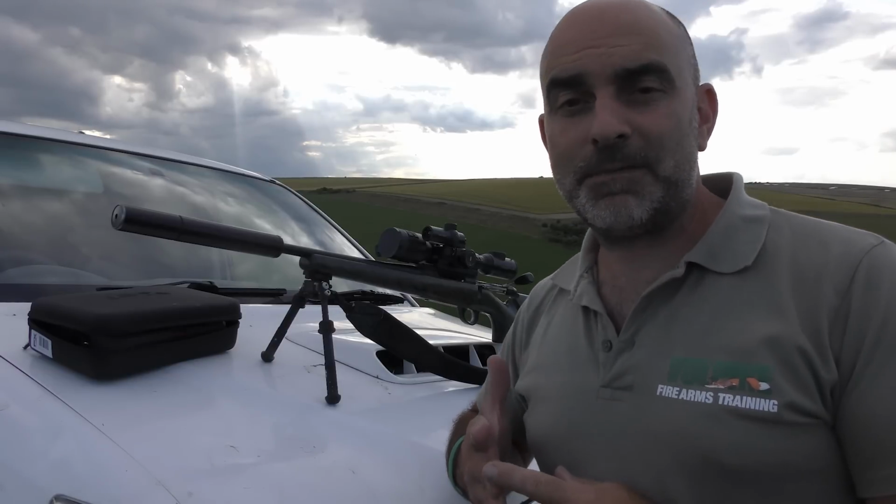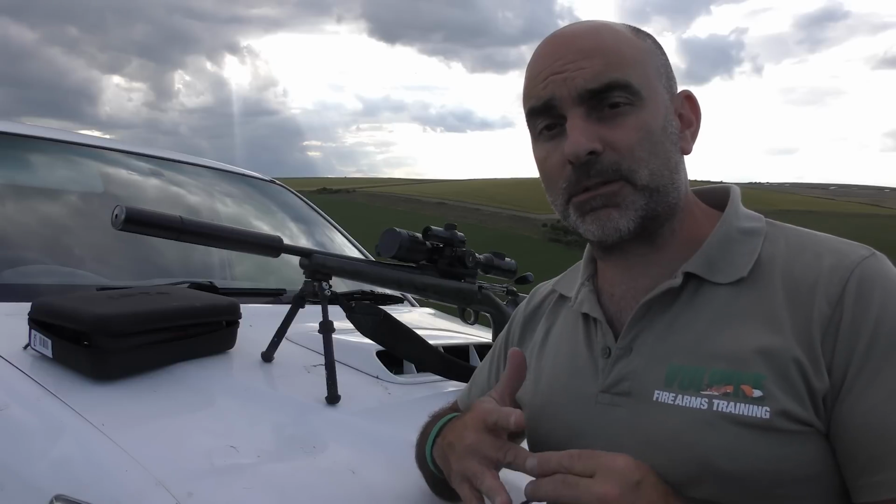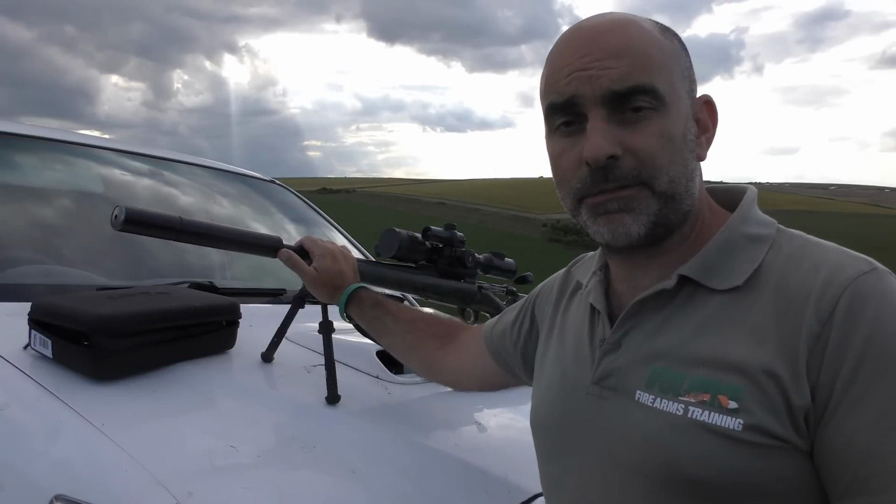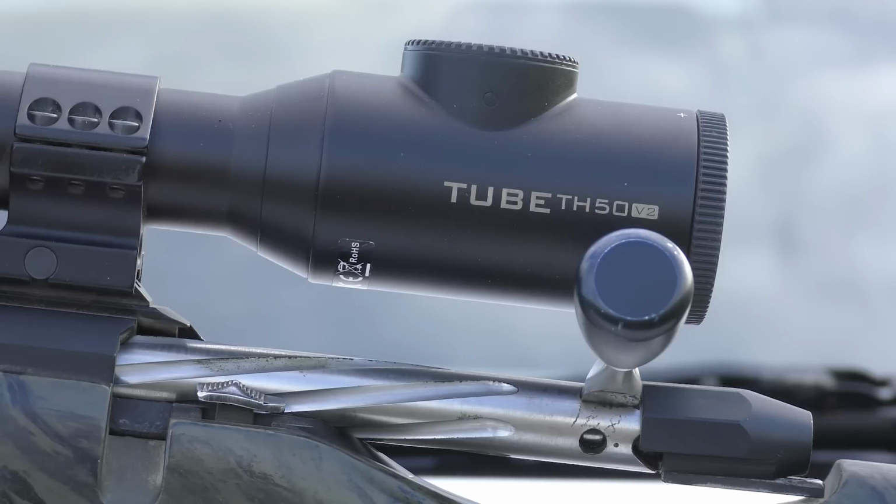Right, so this evening I am out to do a bit of foxing just for a change, and I've got with me a few new bits and pieces I'd like to show you. So first off, you'll notice I'm using my good old 223, it's a custom built 223 rifle. It's based on a Ticker T3 action, but not going too much into that. You'll notice I've got an InfiRay TH50 on here.